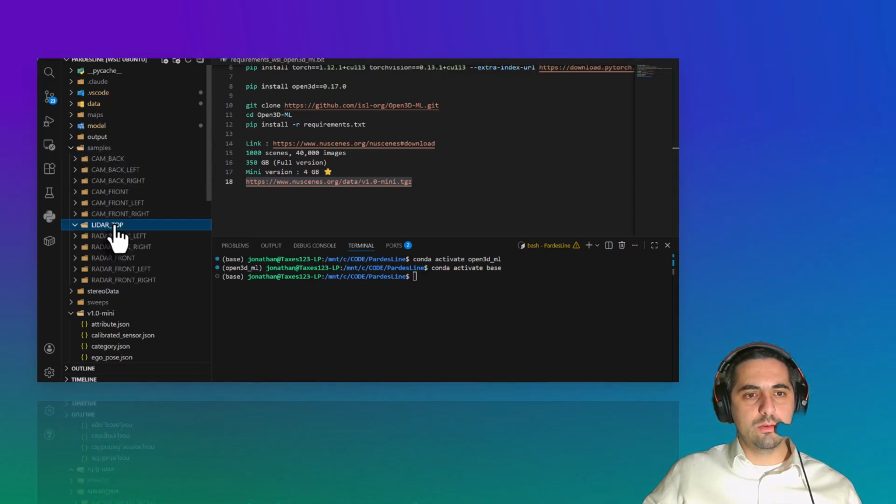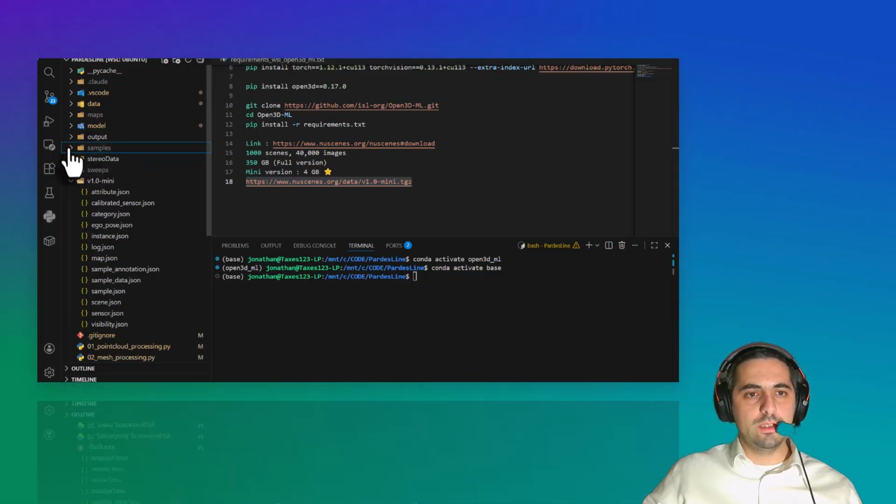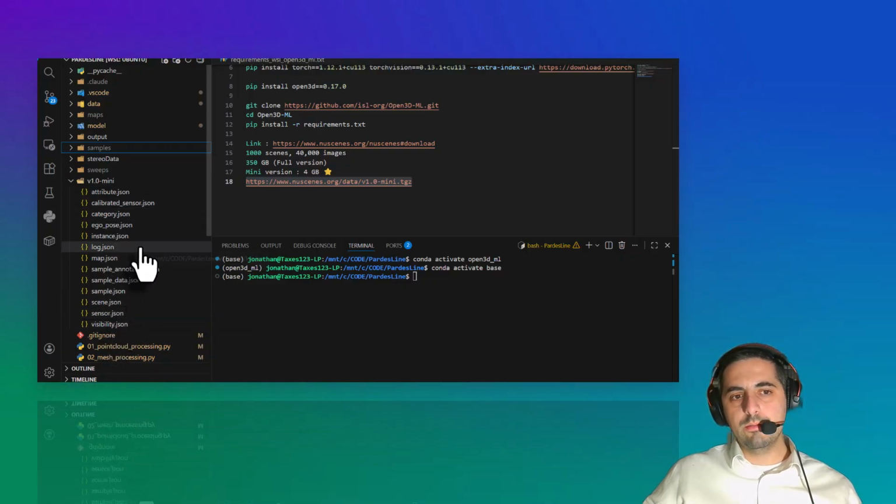You can see here that we have the LiDAR information. We also have photos in PNG of the camera, and we'll see what is the purpose of that. And you also need to have this one, v1.0-mini, and here we have all the JSON files. We are using them for indexing the contents of the samples and sweeps.